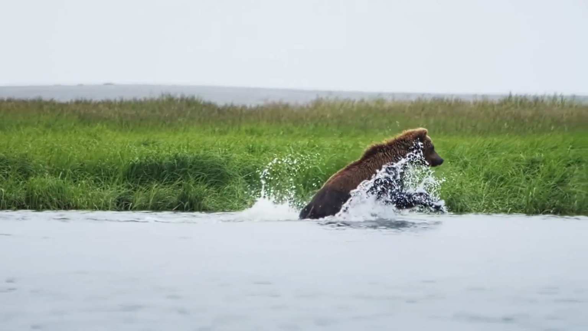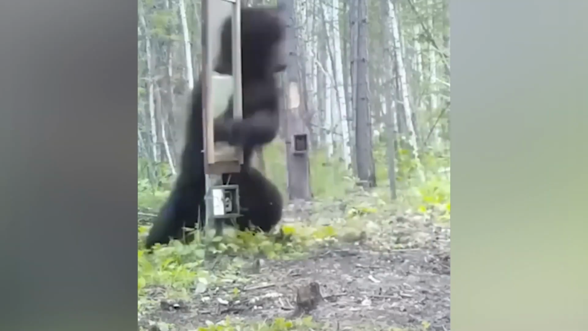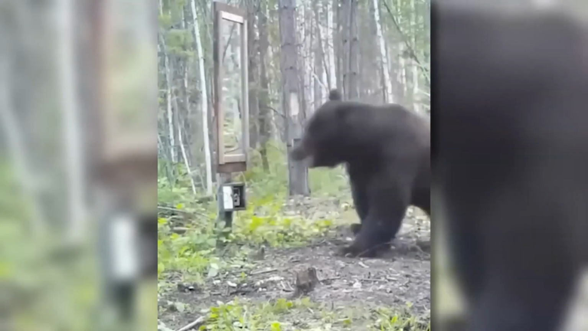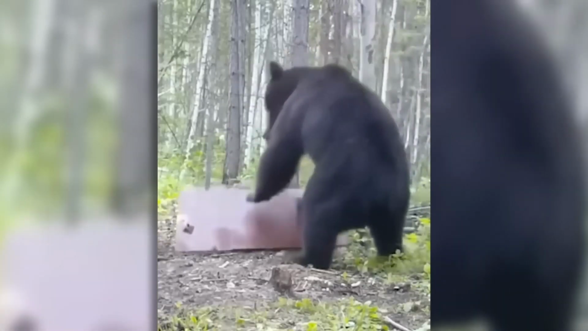Trail cameras usually capture animals chilling, hunting, and going along their normal life. But sometimes these cameras capture things out of the ordinary. For instance, this bear was just going along his way when he suddenly saw something he'd never seen before. His own reflection. And needless to say, we do not think he liked it a lot.